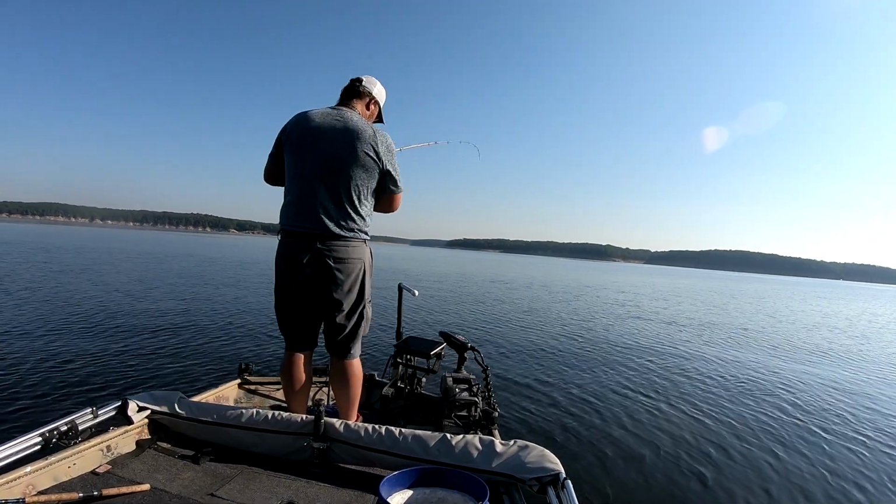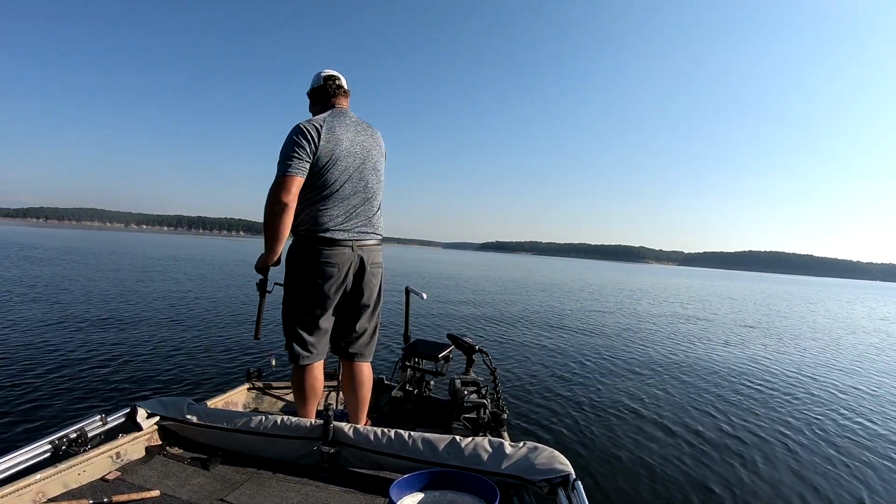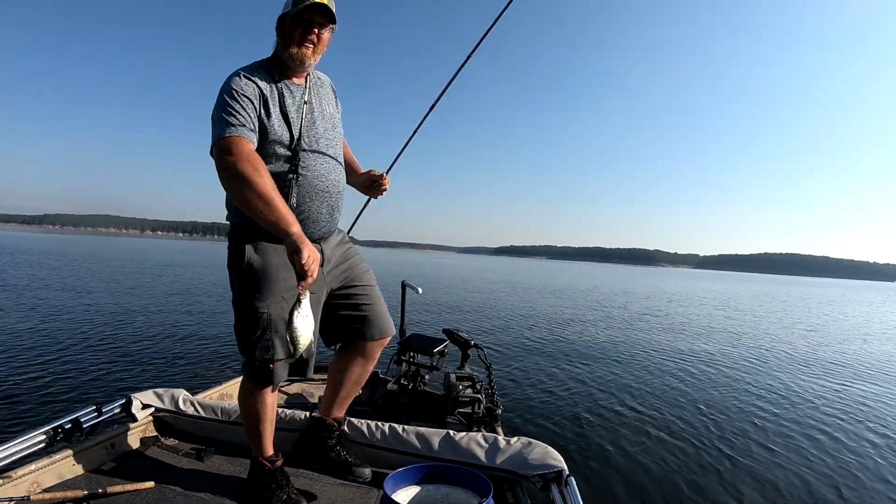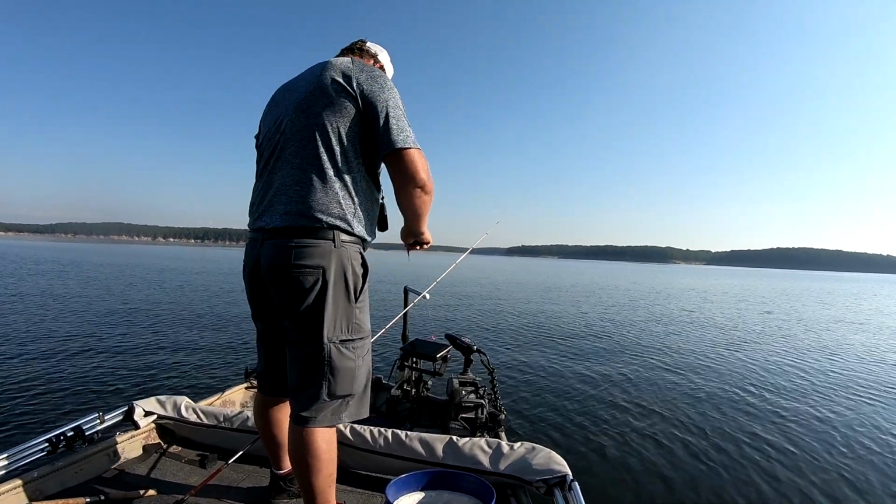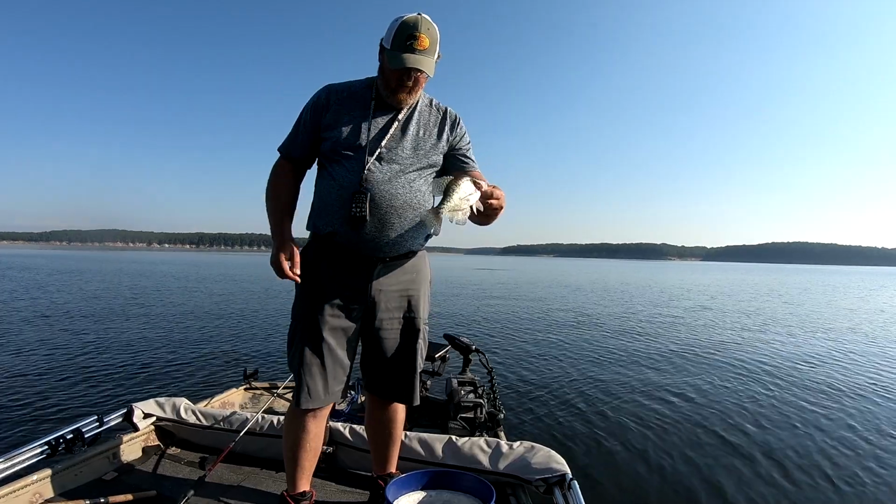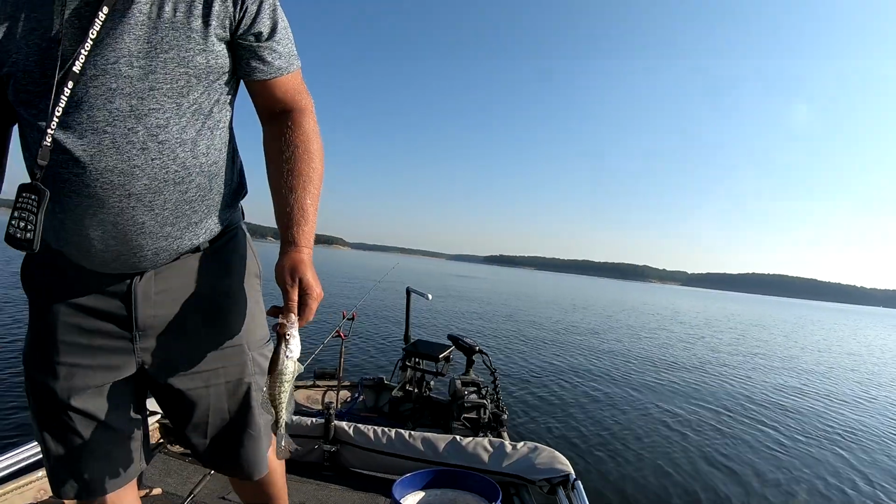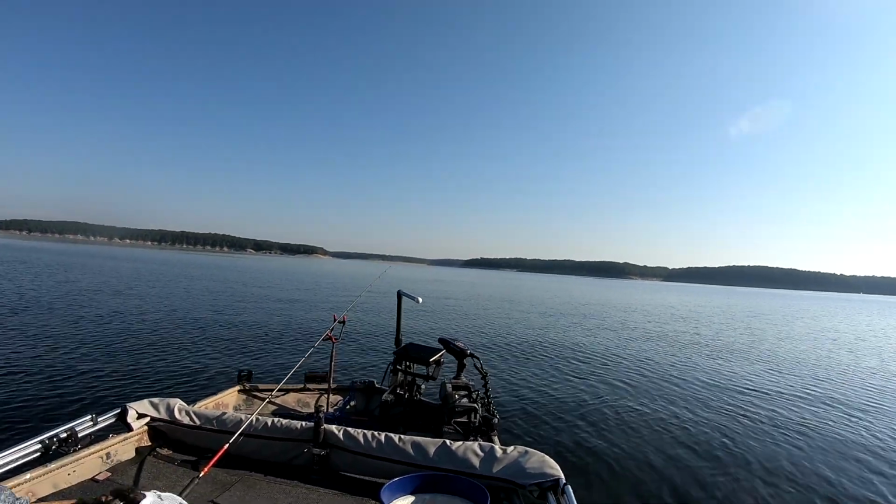Here we are. Nice crappie. Same pattern as the day before yesterday when I was out here. They are out here on these gravel banks, in this sloping gravel. With anything down there, they're there. If there's nothing down there, I haven't seen anything. Of course, it's a bigger fish. I think the bigger fish are off the trees.